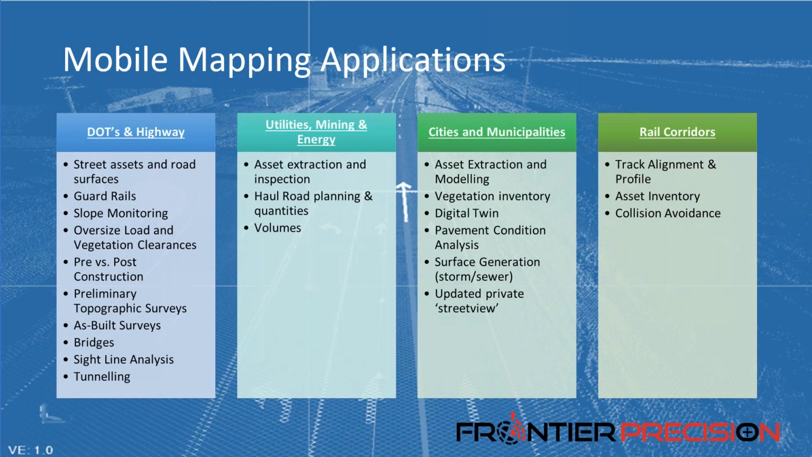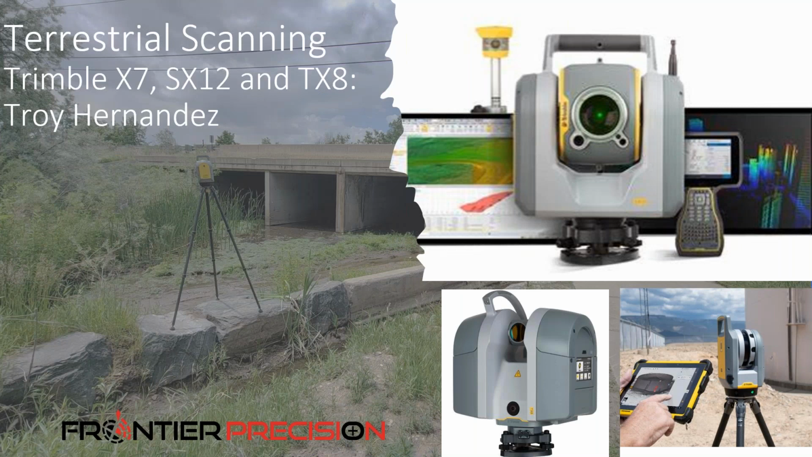Then if you're with a county, a city, or any other type of municipality, and you're looking to collect data, especially asset information to build an inventory, a GIS, or to build a digital twin, kind of keep a record of your streets and the condition of the pavement, this is also a very great technology for that. And then lastly, rail corridors. You'll find that mobile mapping is primarily best used on corridor type projects, especially large scale projects. So I'm going to pass it back over to Bob, I believe, who will talk about the terrestrial scanning.